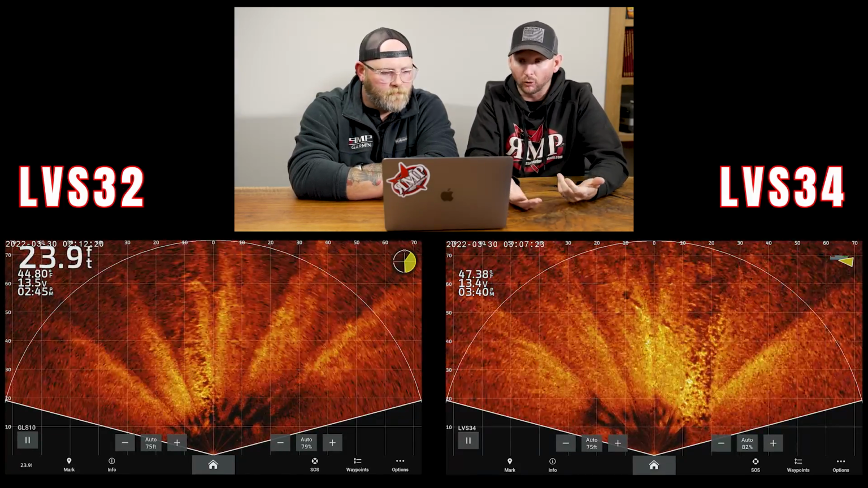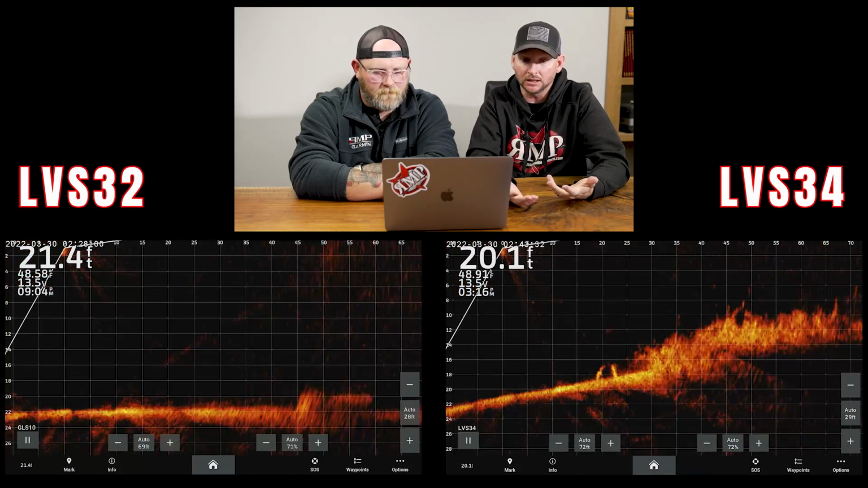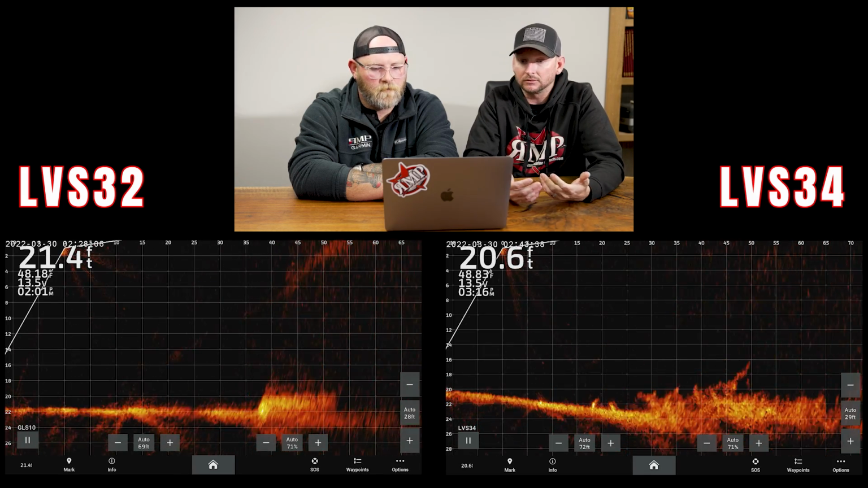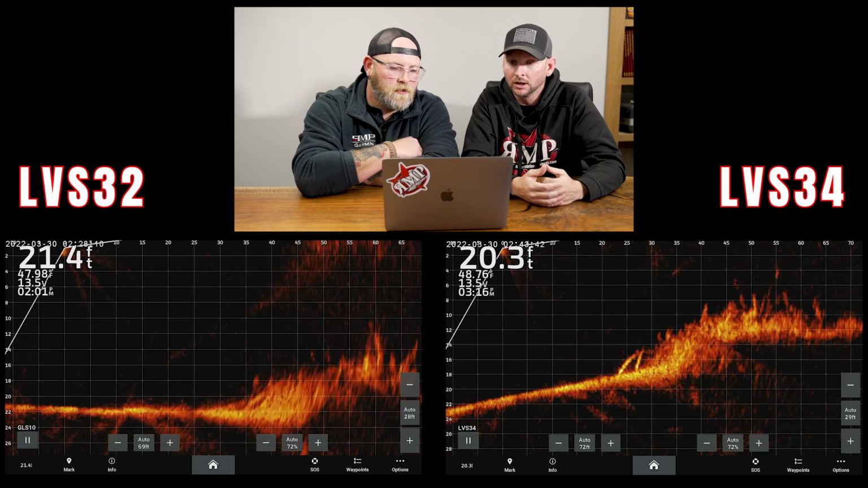Next, we're going to move into forward. We're actually going into that middle depth range of 15 to 25 feet. So we're looking at a big brush pile that's outside the marina on El Dorado Lake. Everybody knows where it is. And we're noticing a lot right here. There is a pretty big difference on this. Yeah.